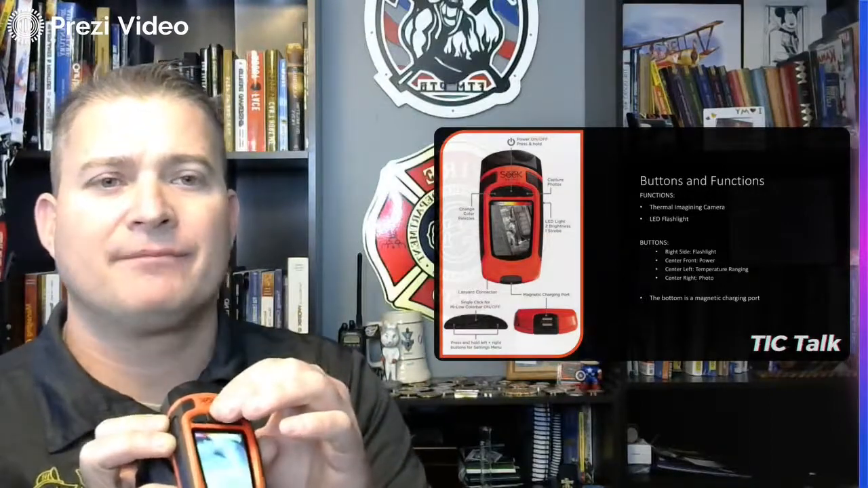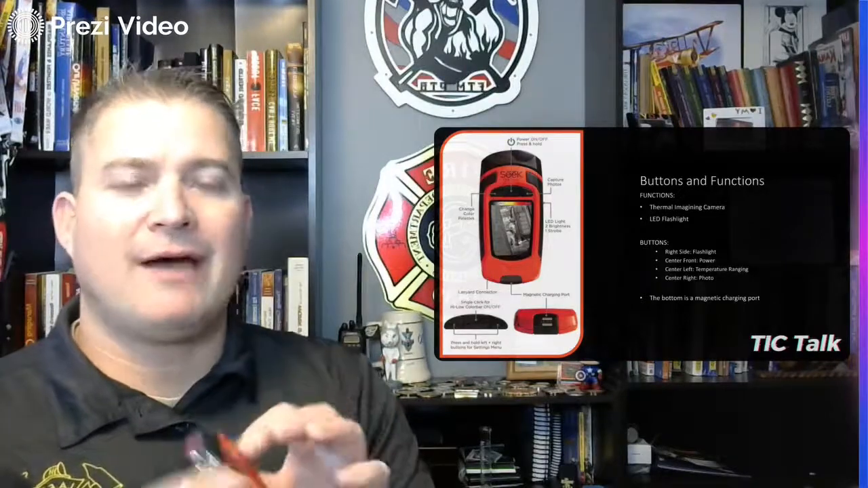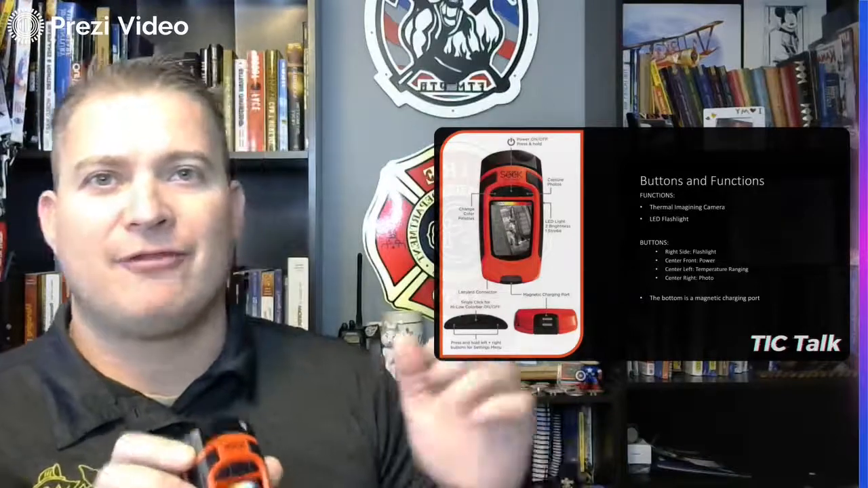The center button is the power, turns it on and off, and it also turns on and off the crosshairs and the temperature gauge. So when we look at some pictures here in a little bit, you'll see the temperature gauge down at the bottom. It does both of those. The far left button is what's going to change its color palettes. Really what it's doing is changing the temperature range in which it's operating. And so you have fire mode, you have a survey mode, and you have a color mode. We'll talk a little bit more about those in a second.